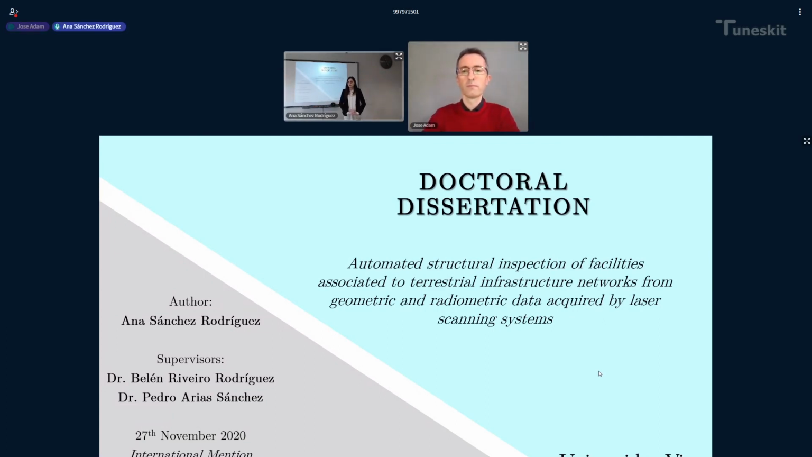Okay, we are now working with a point cloud that has these big trusses, connections with steel bars, connected one with each other.